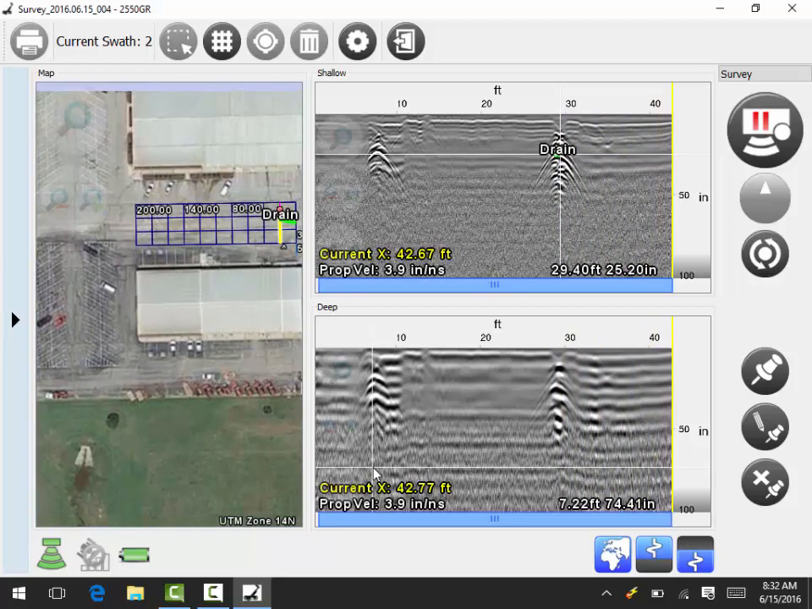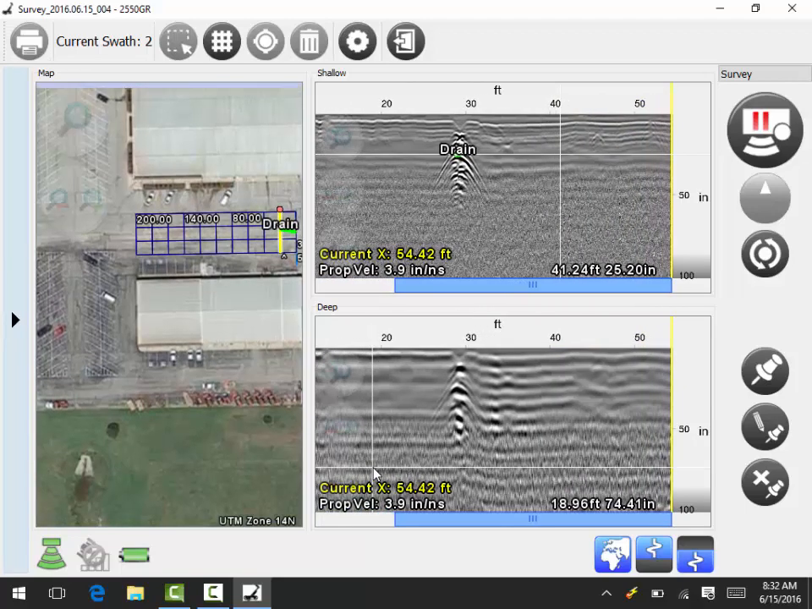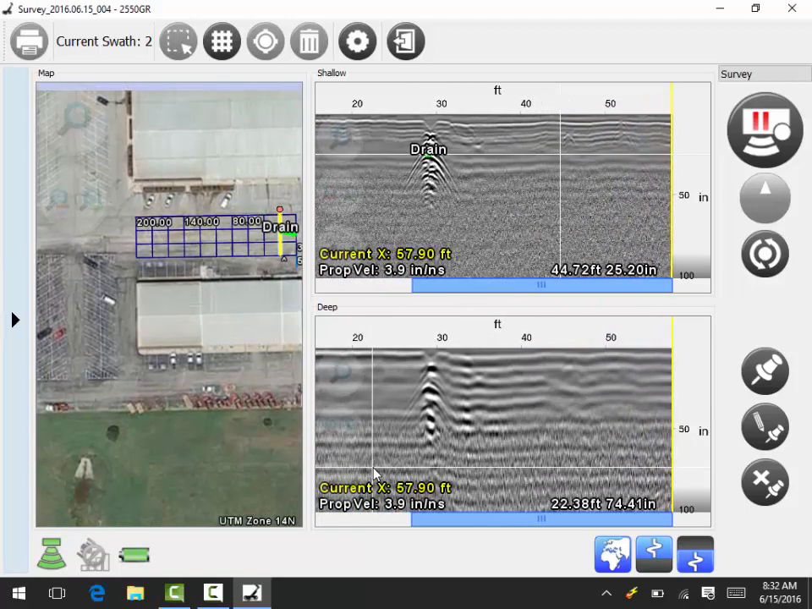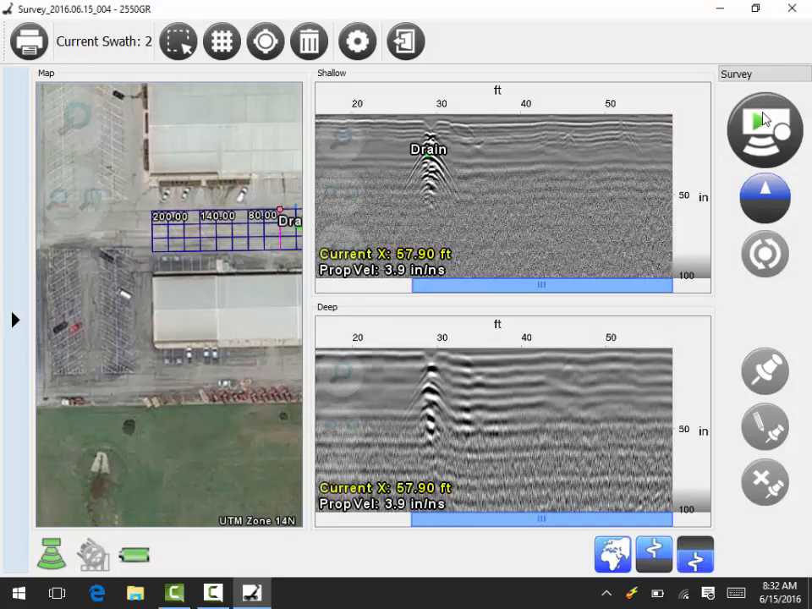Mark my utility or my drain and continue on again till I reach the end. And I pause, and I'm ready to move over another 20 feet and begin another scan. Right now I'm going to pause the video and I'm going to continue scanning, and I will be back toward the end of the scan to show you what it looks like.